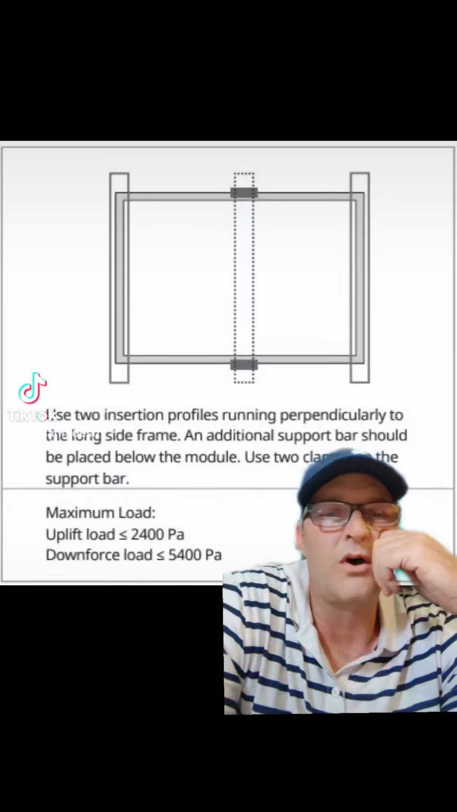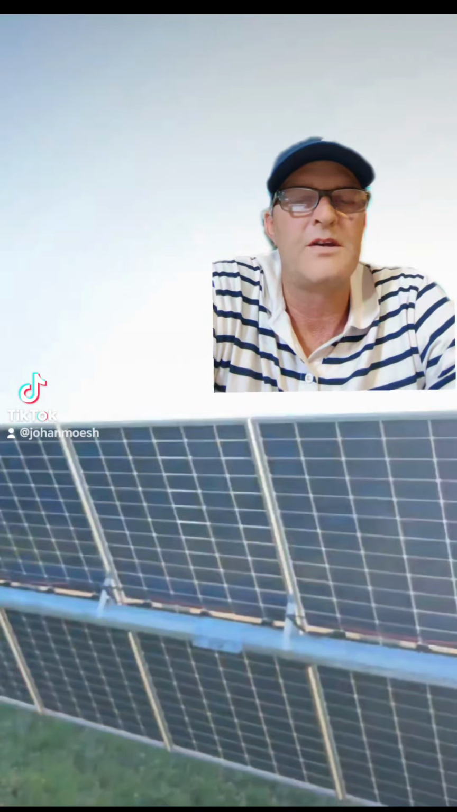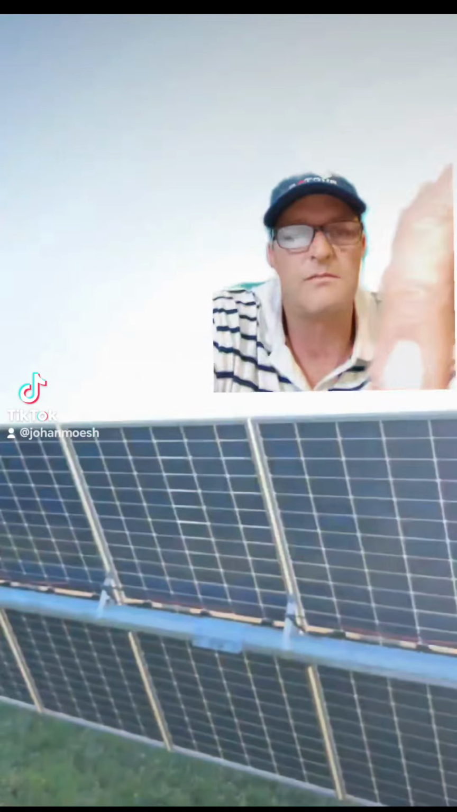So this whole plant is not installed correctly. Can you see there's basically two bolts in the middle. So these bifacial panels, I think they're even softer than the others because there's no plastic at the back that can even support them. Maybe not, but yeah, so look at the bottom and you will see.